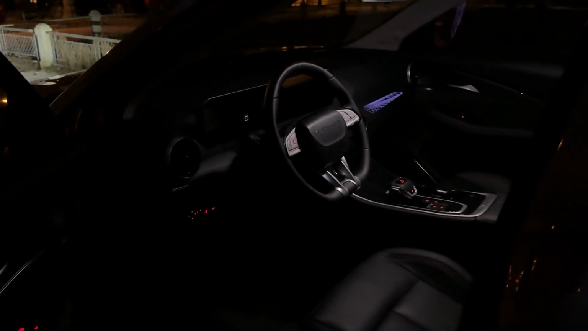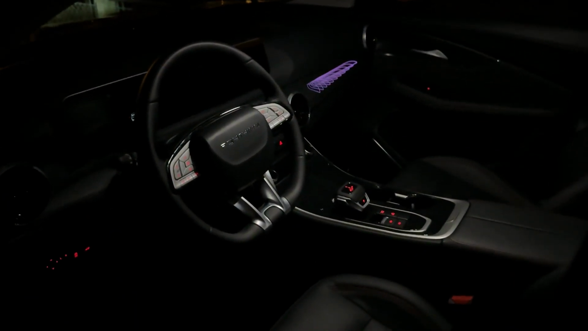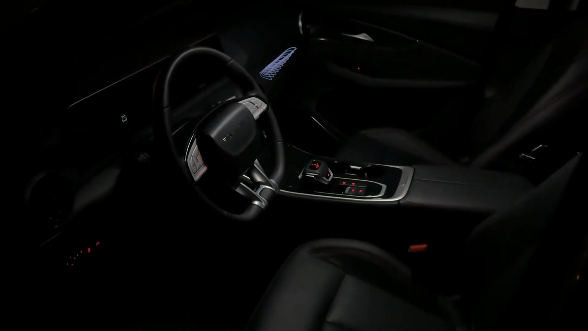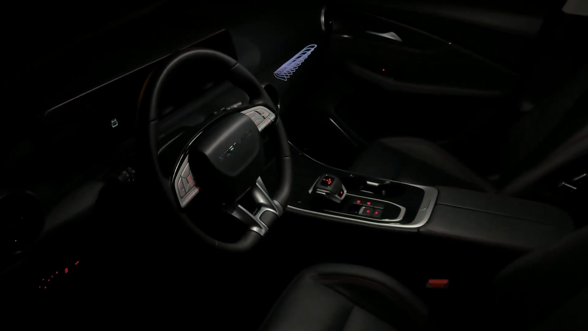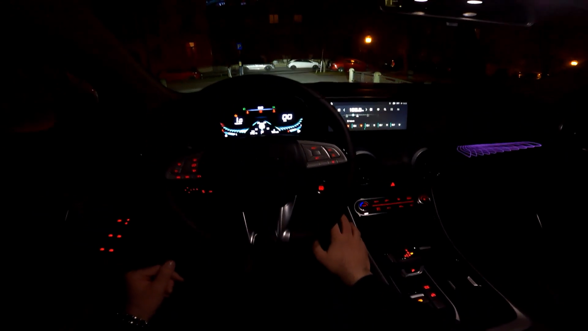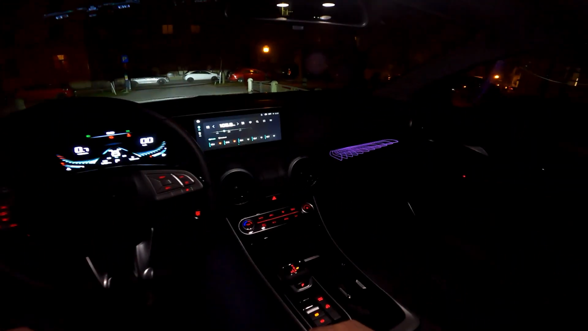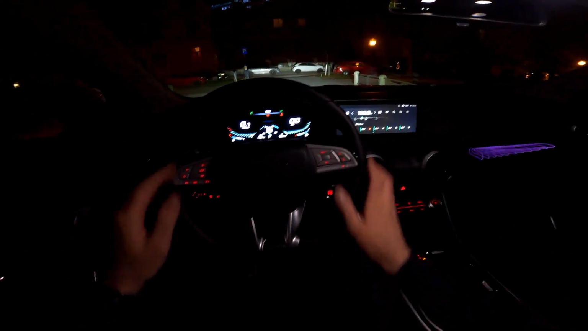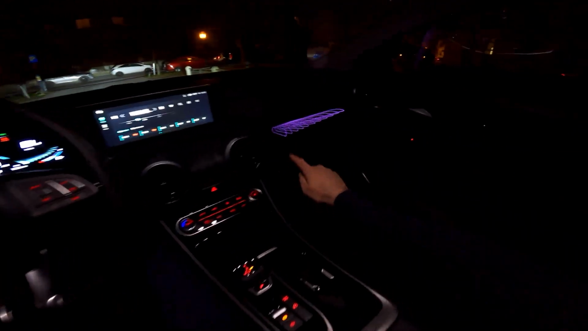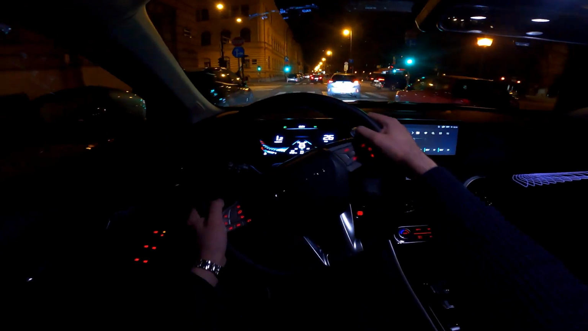Look at this, the nice ambient here. You have the dual screens, so more details as soon as I enter the car. So let's go. This is the view in front of the driver. Let's start the car. There we go. And you see the layout here, so the dual screens, 10.25 inch each one, and the lovely ambient lights here.